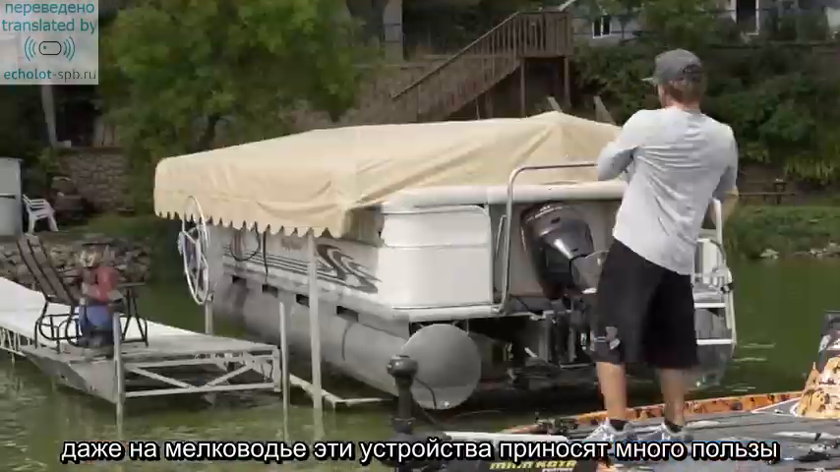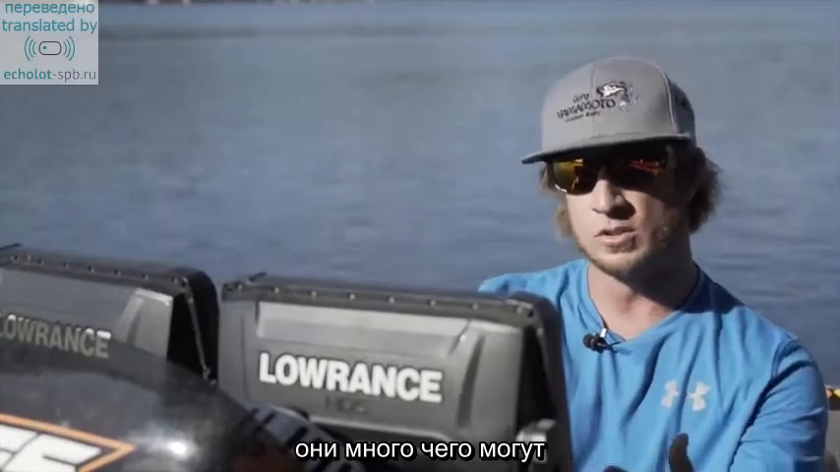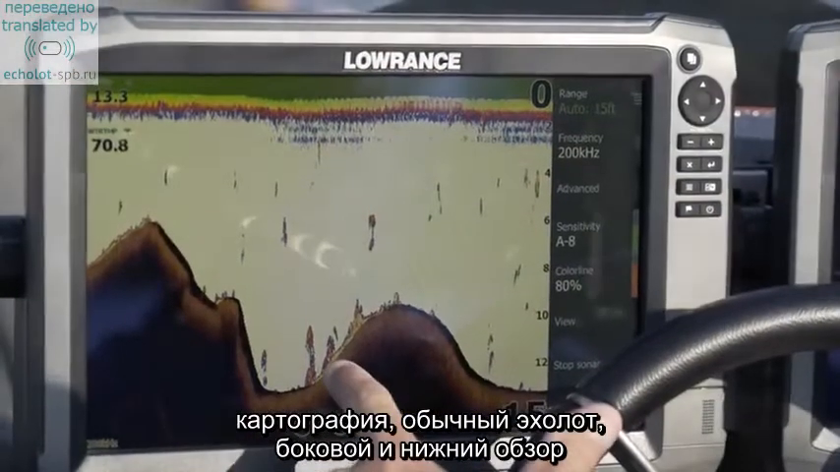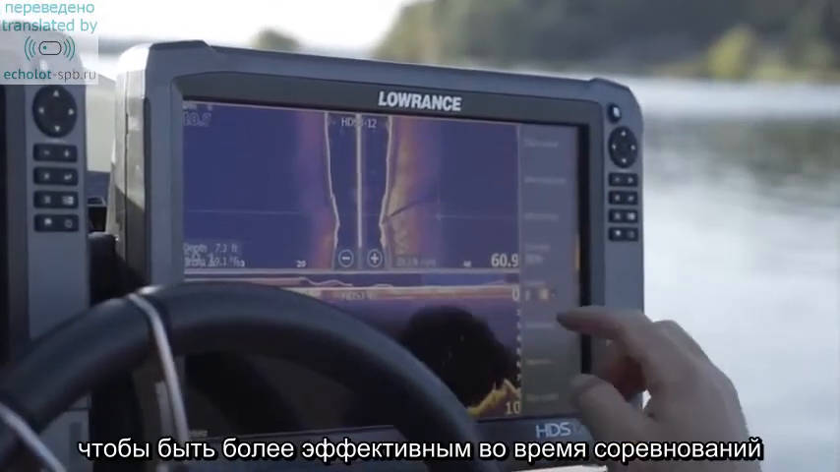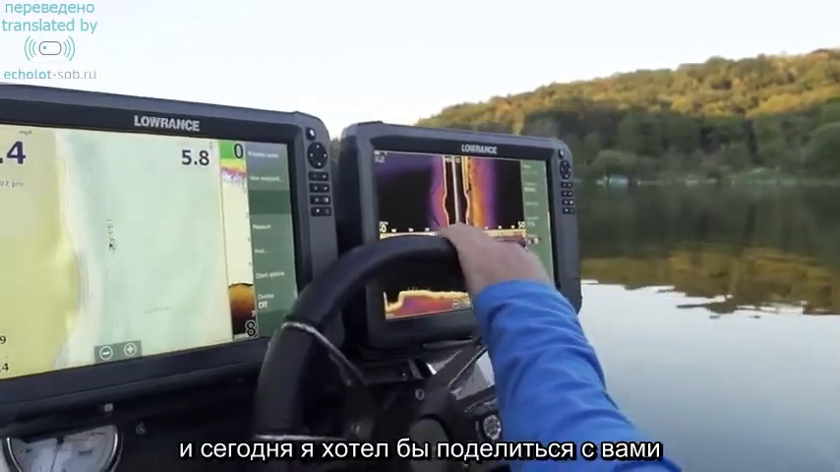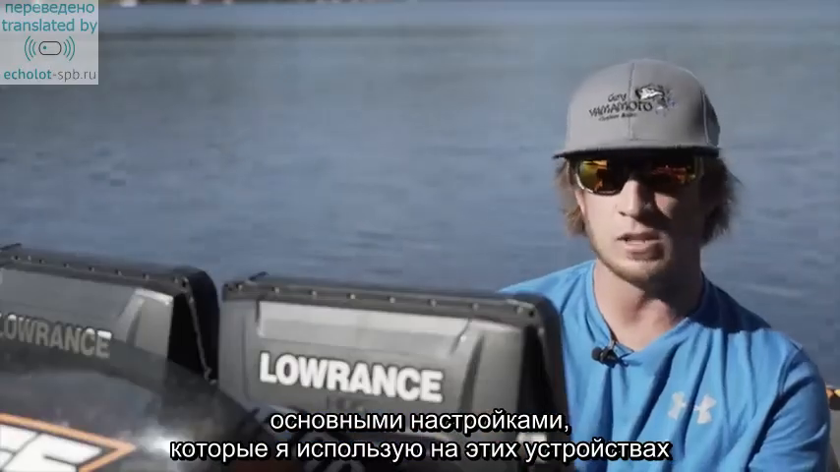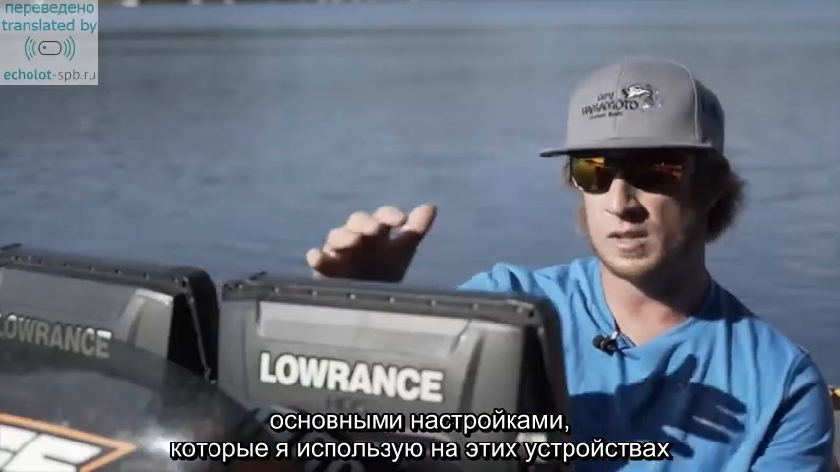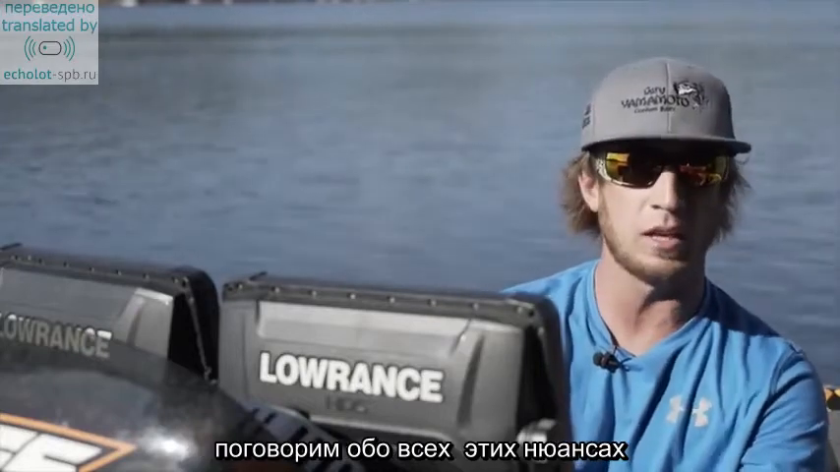Even if we're fishing shallow water tournaments, there's a lot of things that these units can do just using the mapping features, sonar, the structure scan, down scan, imaging. There's a lot that I can do with these units to help me everywhere I go and become efficient on the water. And what I want to talk to you guys about today is the setups that I use on each of my units, some of my transducer, ping speeds, palettes, things like that. So we're going to get into that stuff.